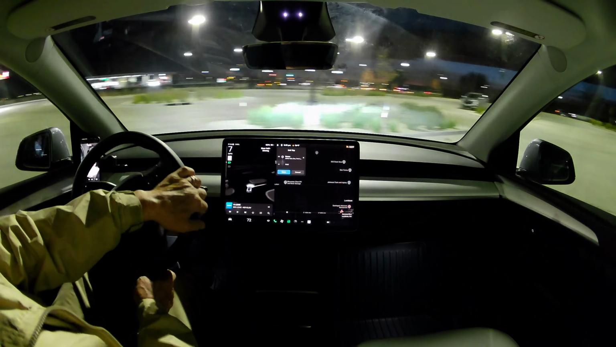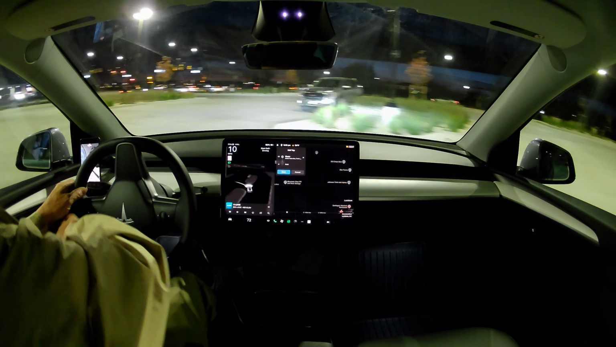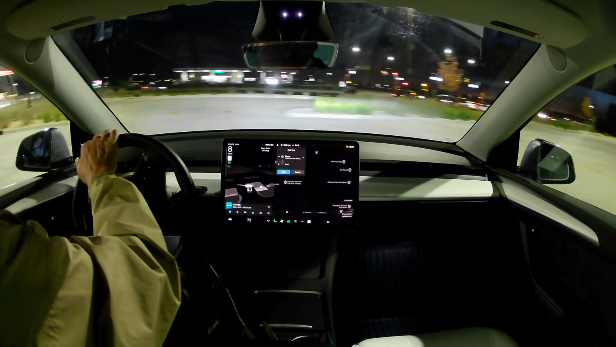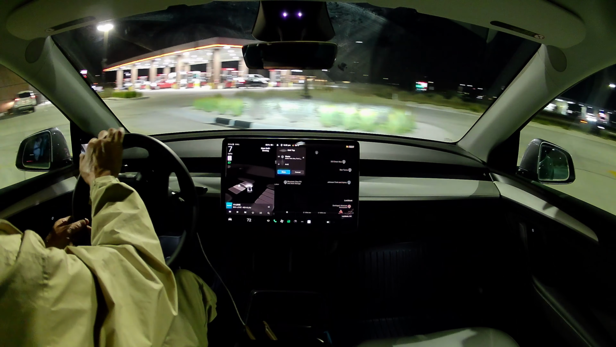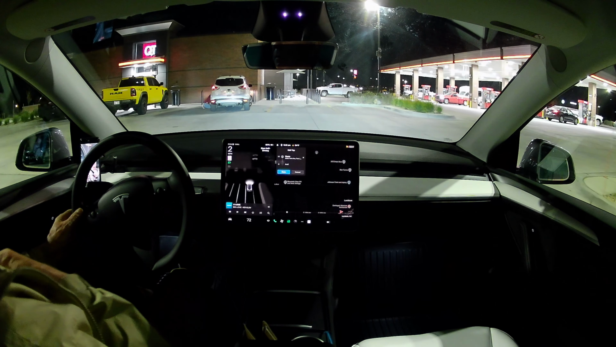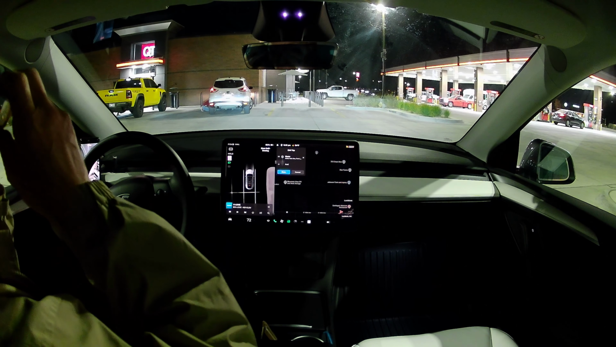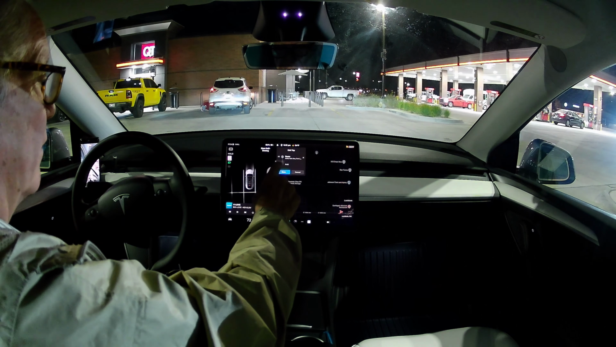Pull around this way. And we'll leave from park here. Okay, let's add Hudson.